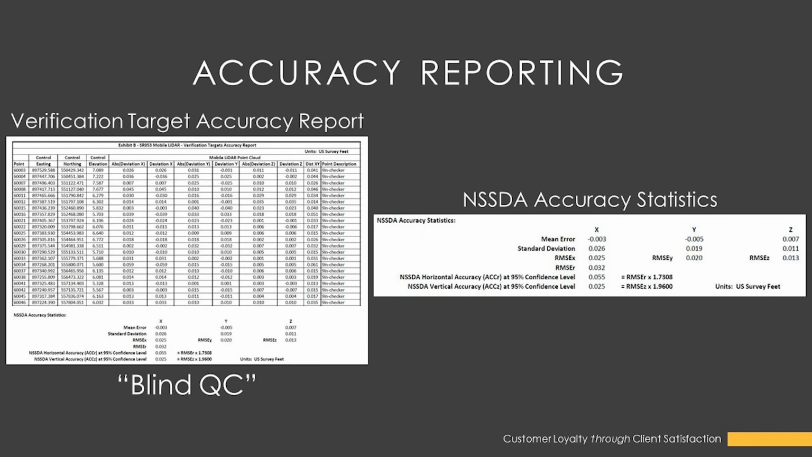Okay, on this screen, this is basically some standard accuracy reporting that we do on projects. This is for compliance with FDOT standards. I'm going to zoom in a little bit here so you can see this report, because it's a little hard to read more than likely on your screens.